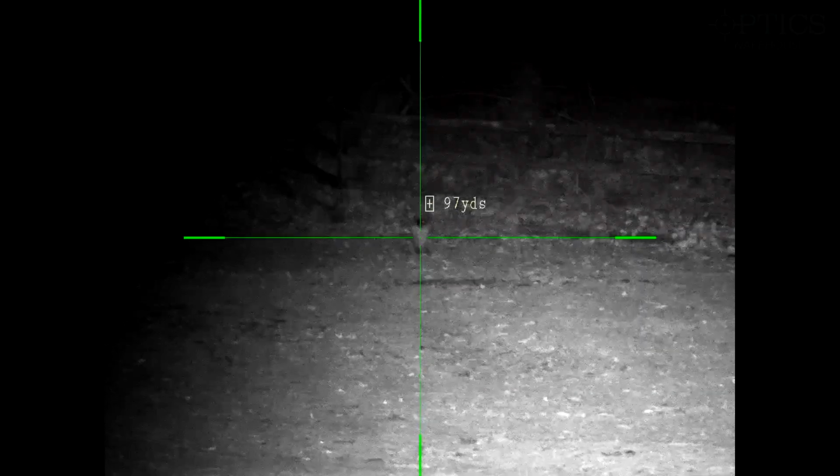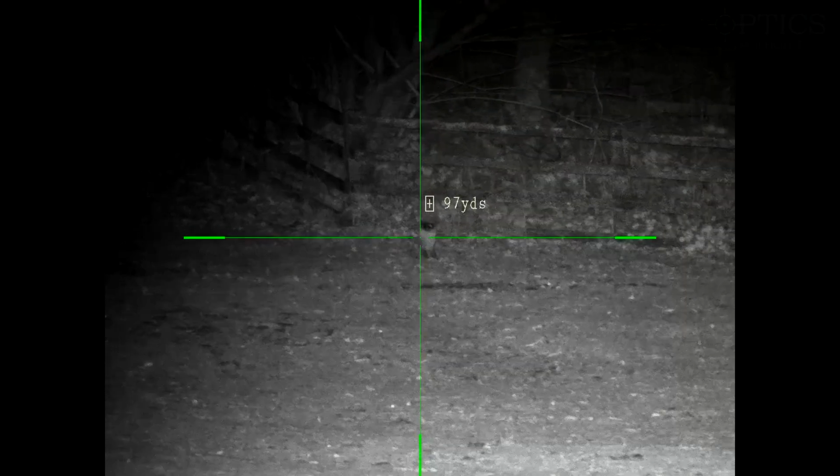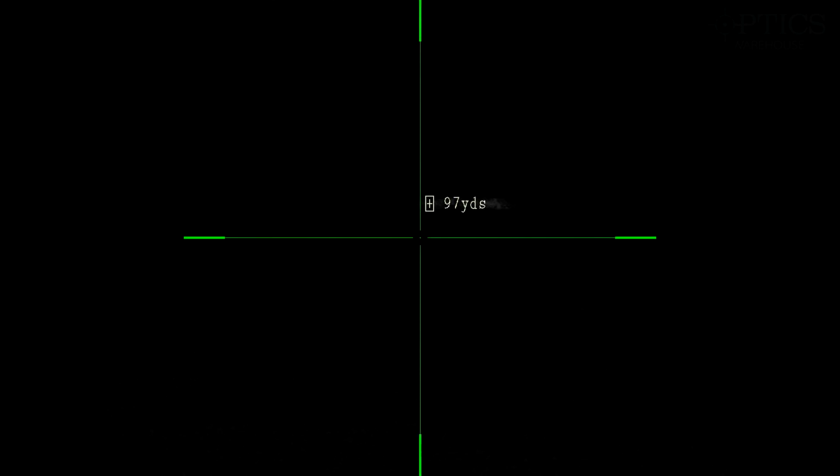There you go, just going through a few of the IR brightnesses, staying at the same sort of distance. There you go, just flicking up to it again. Of course, you can move the IR around on that one, and there we go, no IR showing on that one there, but the same sort of distance.